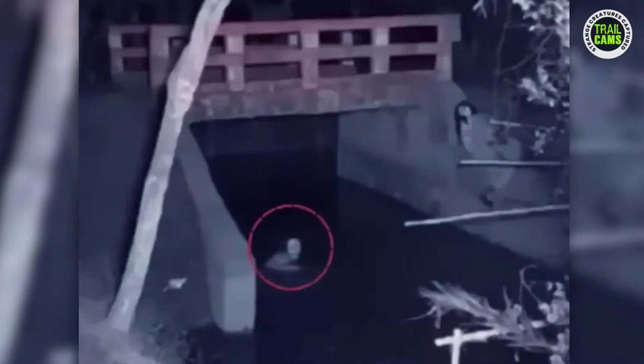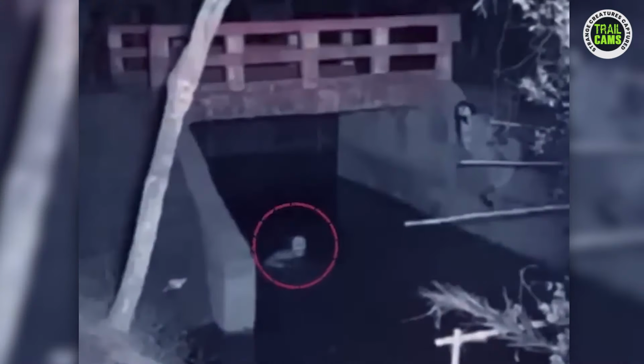In this next footage, a camera set up in a desolate and abandoned area managed to capture an astonishing moment that has left us all in awe. As the camera starts rolling, our attention is immediately drawn to the eerie bridge ahead. Suddenly, out of nowhere, a mysterious creature leaps into view. This creature is like nothing we've ever seen before. It certainly doesn't resemble any known dog or aquatic animal. What sets this enigmatic being apart is not only its bizarre physical appearance, but also its piercing stare. The way it locks eyes with the camera sends chills down our spines.